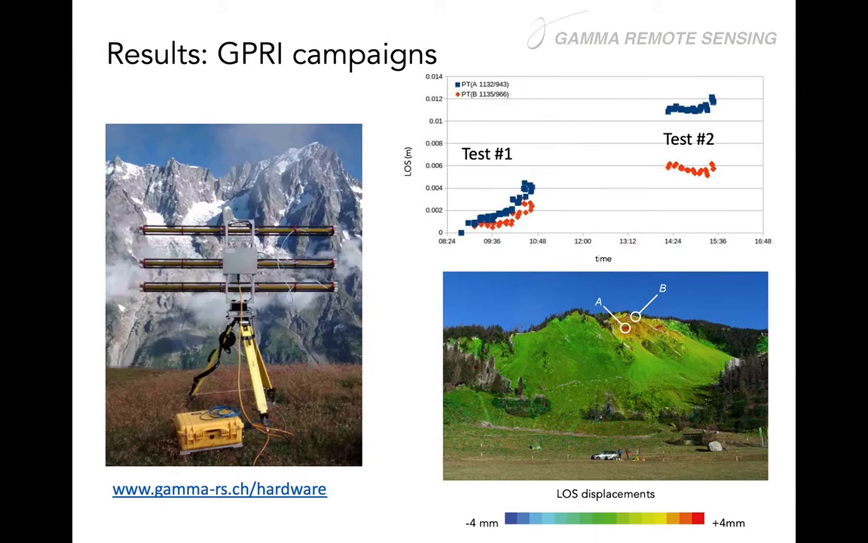So here I show some results of the GPRI campaigns. You see, I don't have to introduce this system. It's already been around for several years with a lot of examples and case studies. If you want more information, you can see it on our website. So the GPRI is located here in the location Dorf to monitor the main top part of the Rutschenberg.